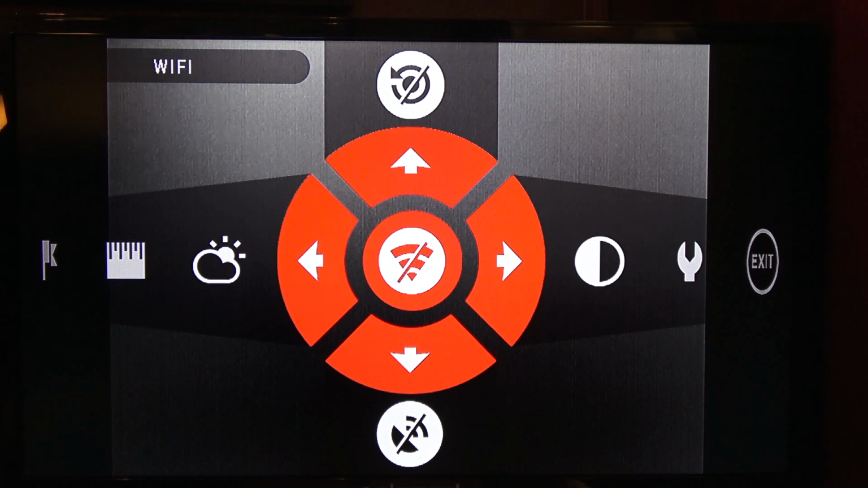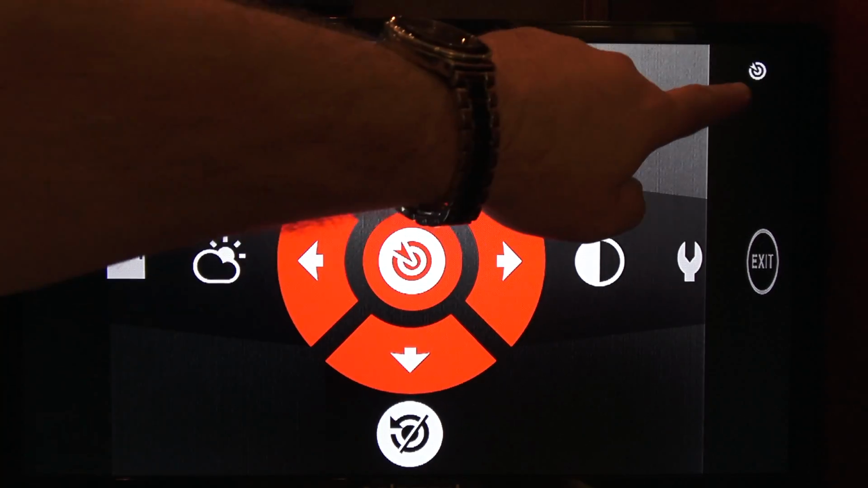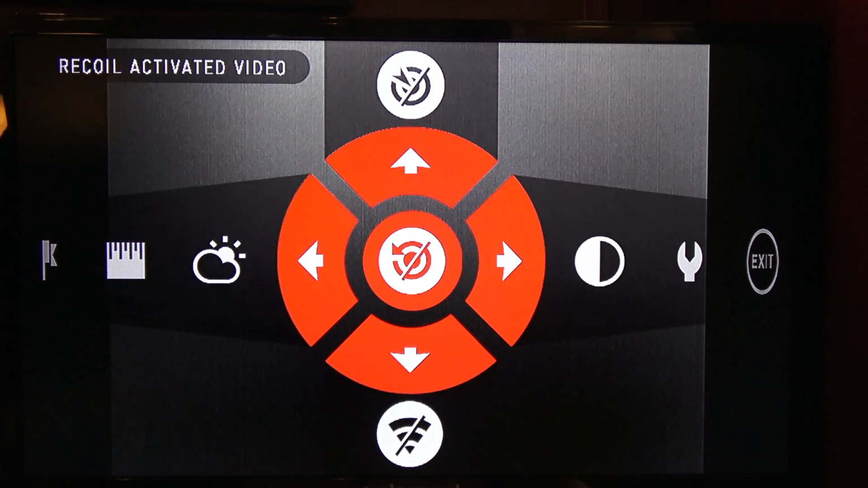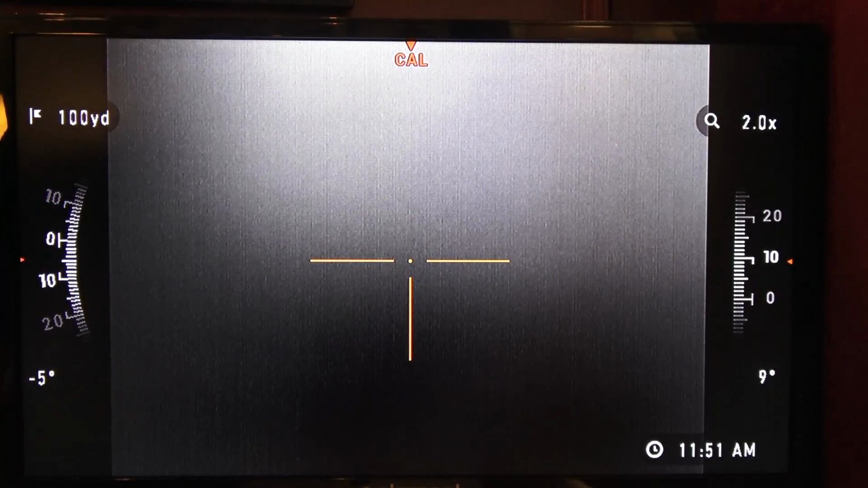Now that we set up the ballistic calculator, you can now turn it on. And now there's no longer a line through it. In the upper right-hand corner, you see that little ballistic calculation symbol to let you know it's on. I'm going to turn it back off because we haven't set it up. Recoil activated video. I'm going to hit enter, and now that is on. Because we set up the settings for it, we can use it.